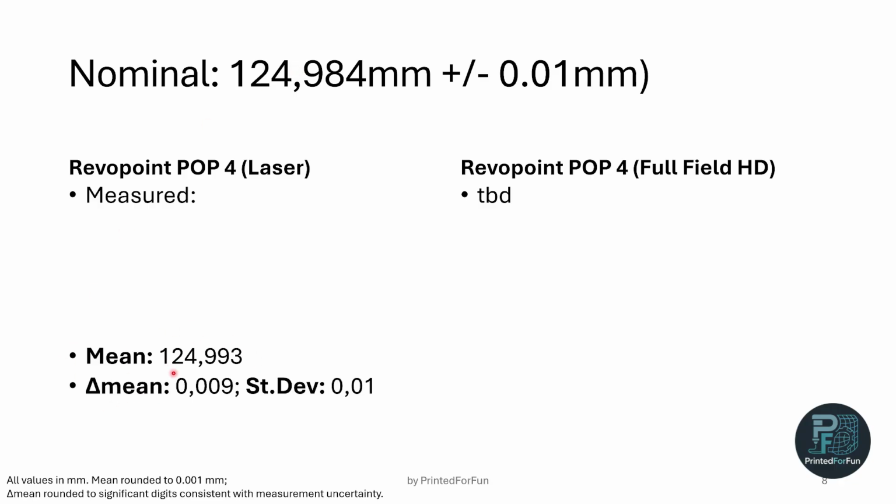This leads to a delta mean of 0.009 millimeters error, with a standard deviation of 0.01. And since the spec is 0.036 millimeters at the 125 millimeters, we are well within spec. So this is actually quite an excellent result, as we will see in the next slide.